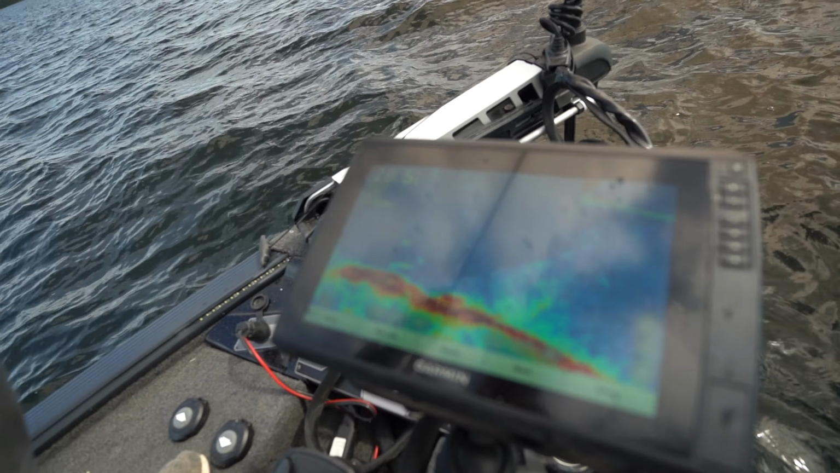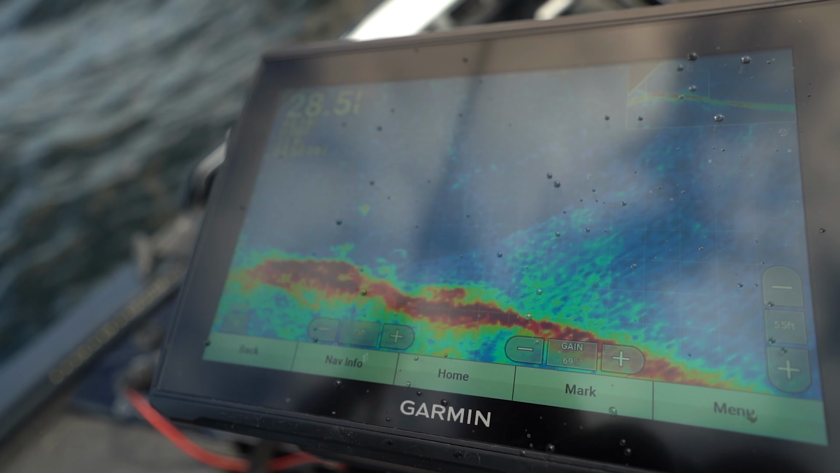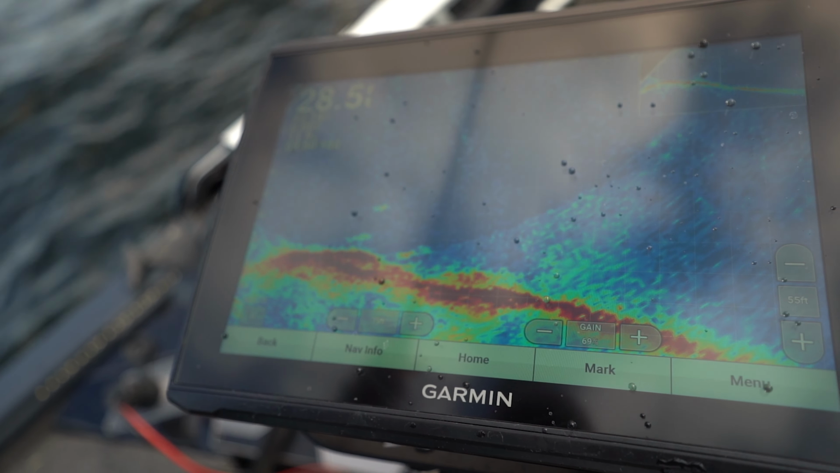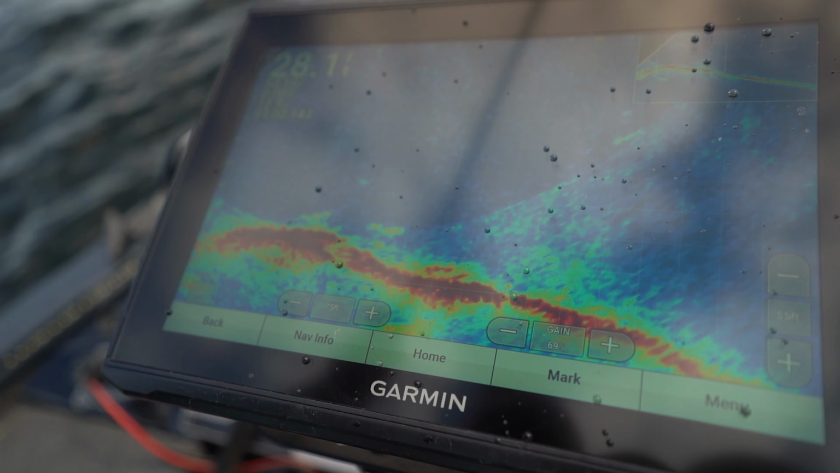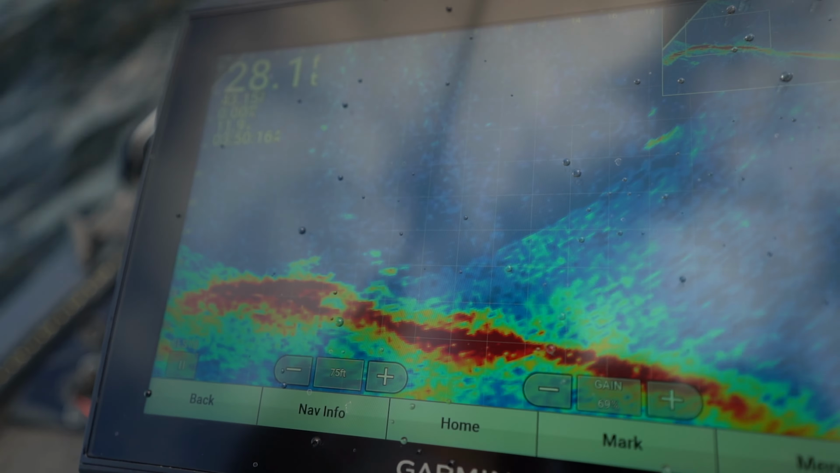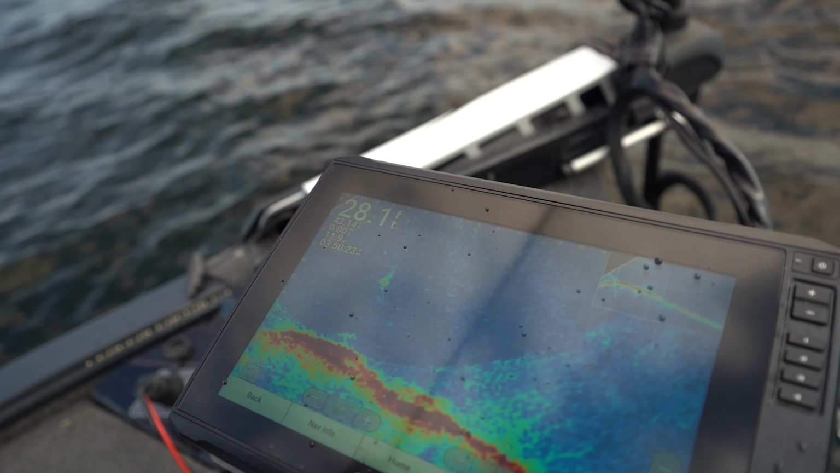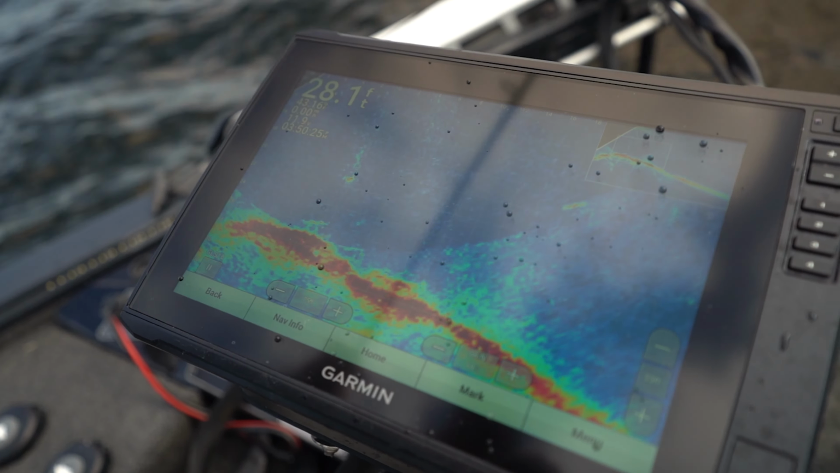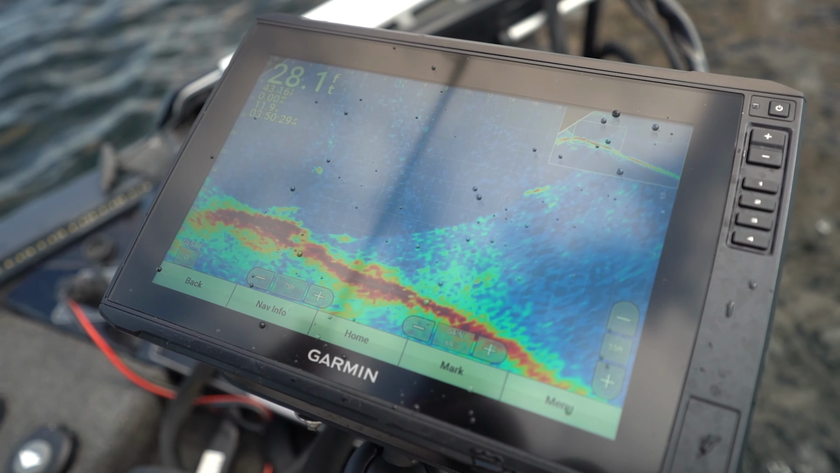Here we go. Here comes some more. Yeah, they're getting a little wise to us. There's a bunch down there, though. I'm just going to keep it up here. You have to be vigilant. Don't ever let them suck you back down to the bottom, because they'll just stare at your gear and make you think they're interested, but are just stringing you along.